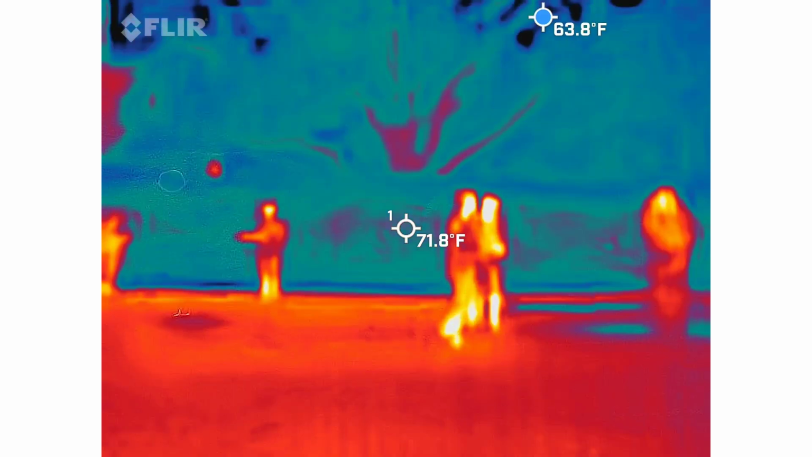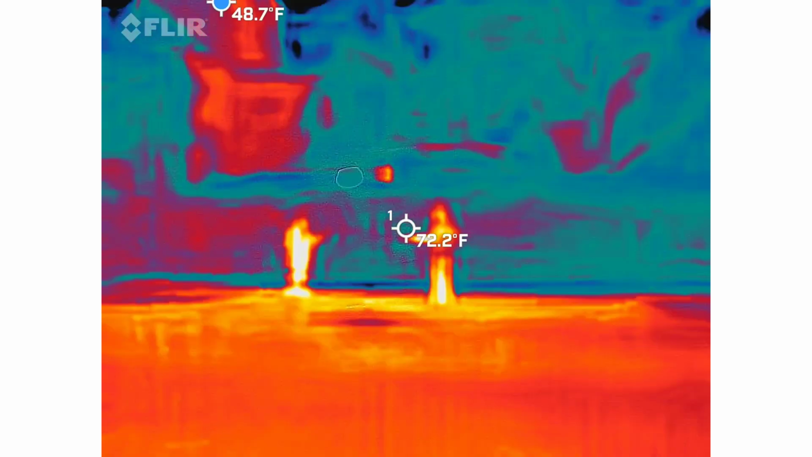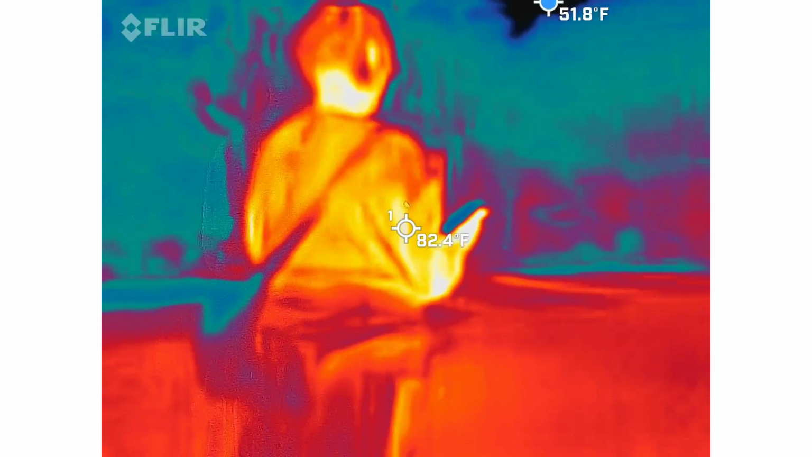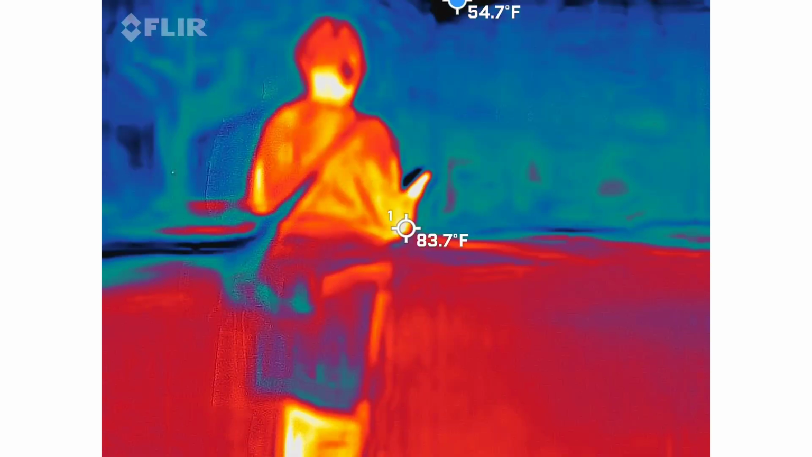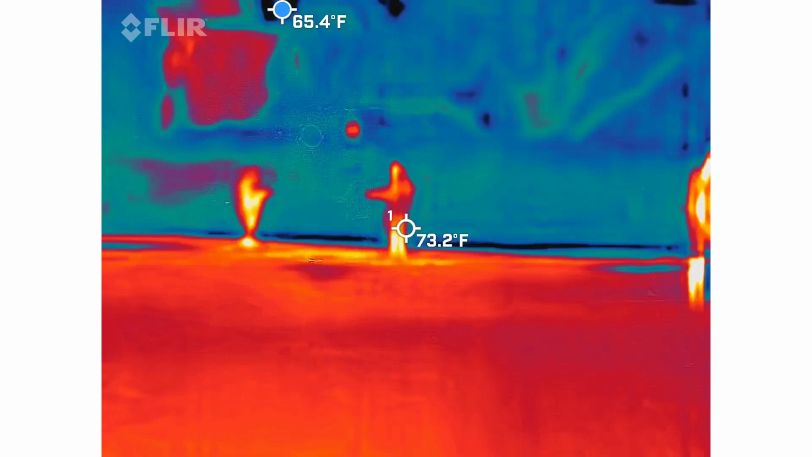I'm glad I am tall and I know the level of camera out. I couldn't do this if I was taking pictures. Hop out, man.